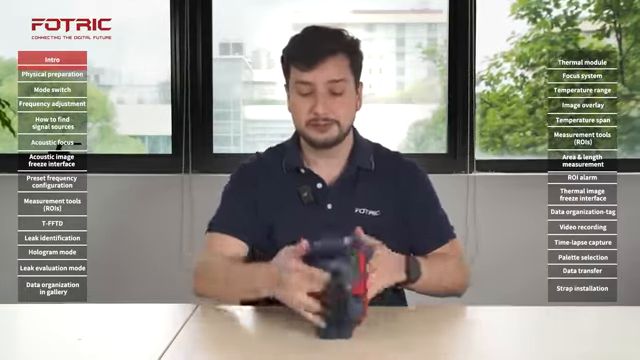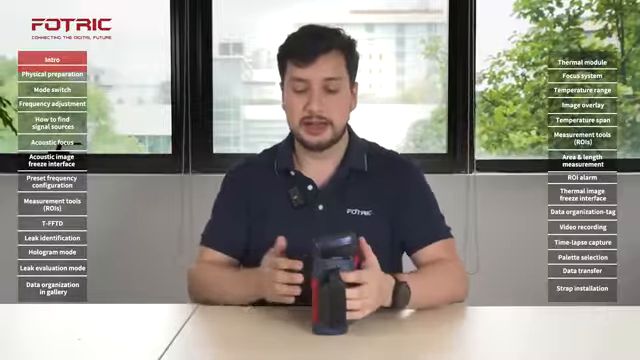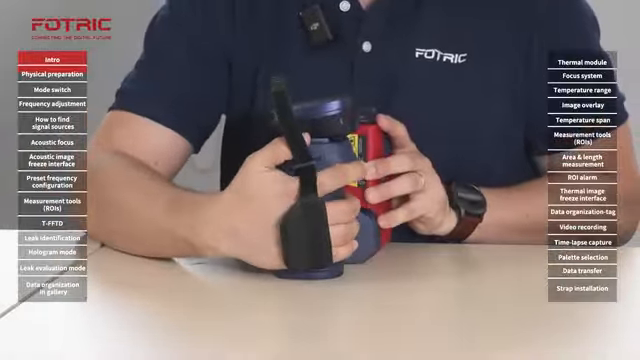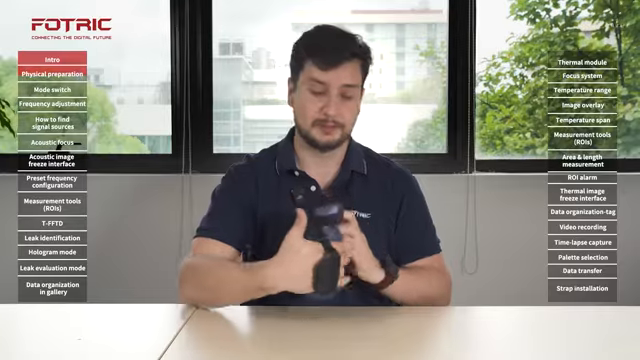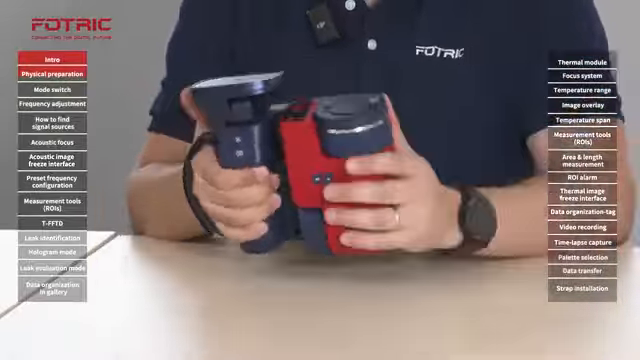Now we need to make sure that the camera feels comfortable. So while I turn this on by pressing and holding the power button, I'm going to show you how to get the camera hand strap adjusted. We're going to open it, make sure that the hand goes all the way in, so that it feels comfortable to both press the front buttons and use the thumb to press the buttons in the main panel. We want to make sure that the knuckles go all the way past the hand strap and that this feels tight so we can operate it with one single hand.